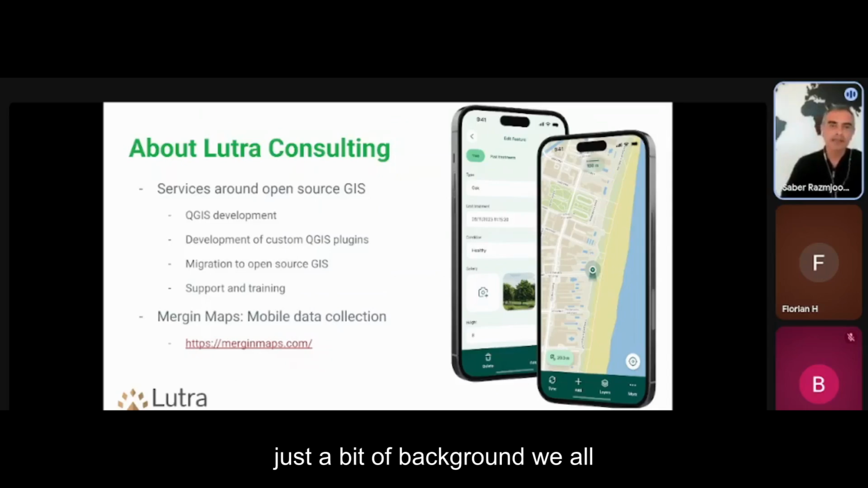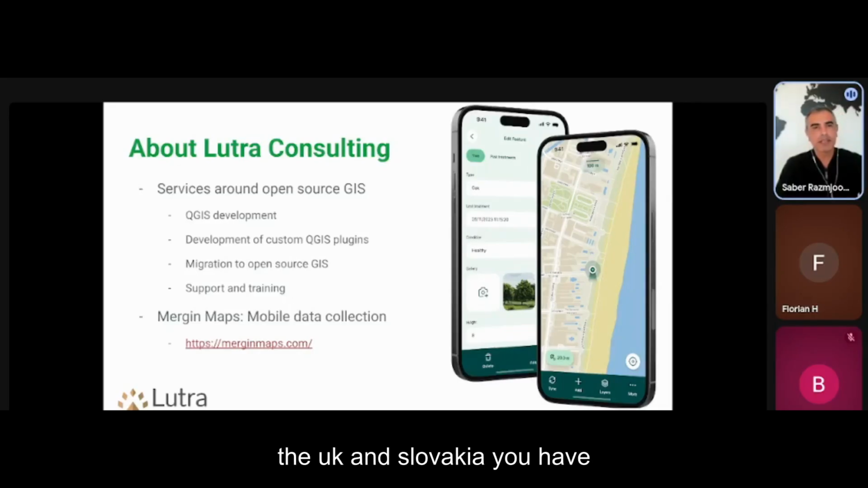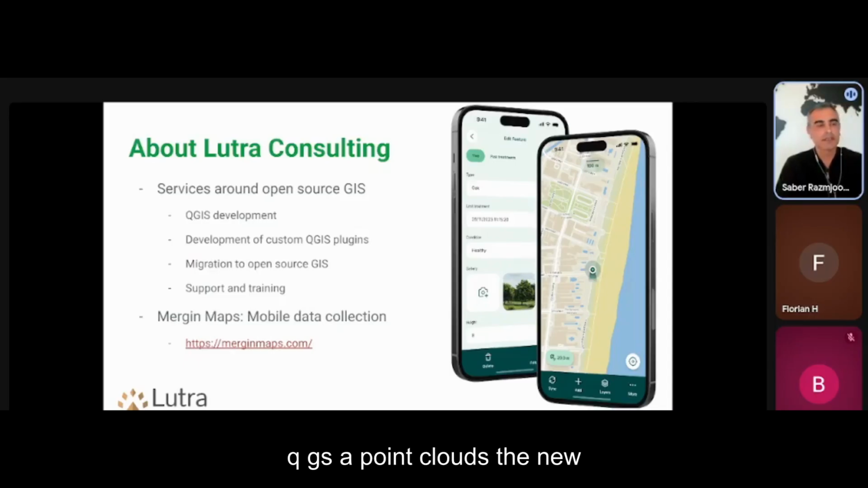Just a bit of background. We are a consultancy and software development company based in UK and Slovakia. We have contributed to QGIS since 2013, mostly around 3D QGIS, point clouds, and new data providers like Mesh.